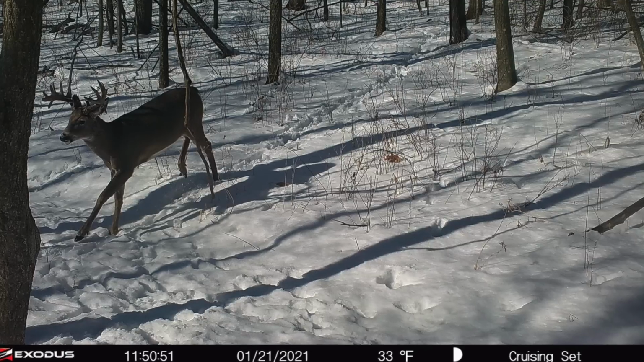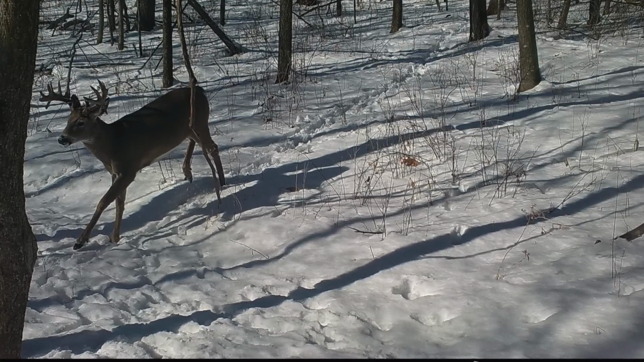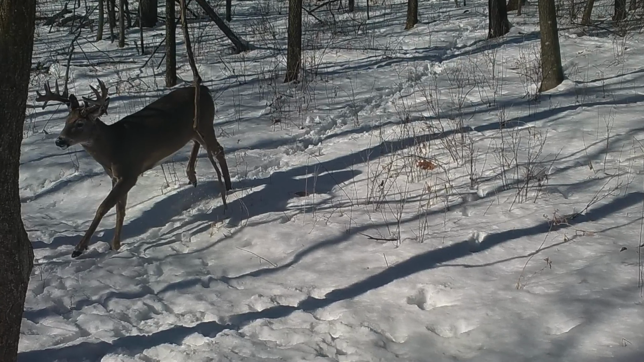Of course, he made it through the season. We had pictures of him on December 31st, and then sometime in early January. And then we had the most recent picture of him. And he's a different buck.